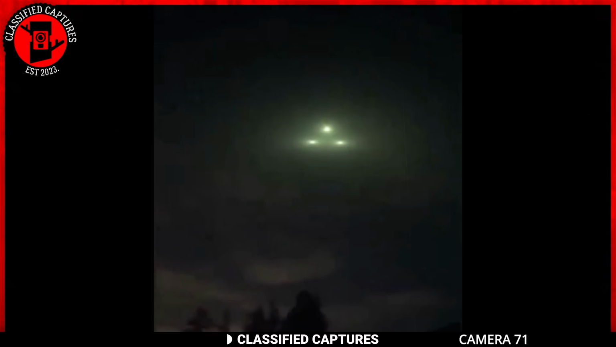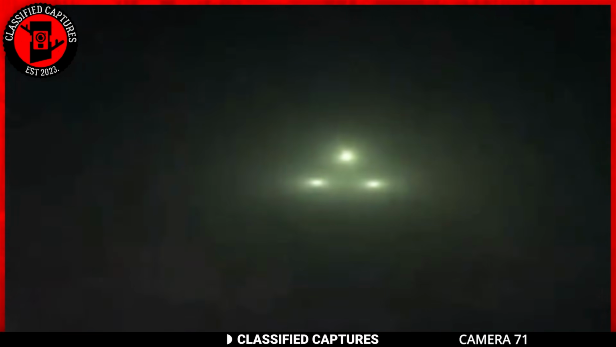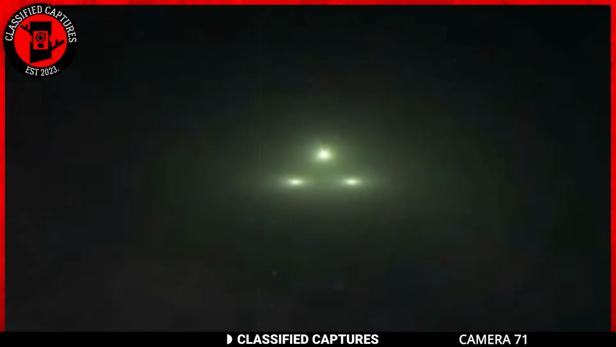What we have here is a video of a strange craft that was captured in the night sky. This craft is quite unusual as it has 3 lights arranged in a triangular shape. It was seen simply floating in the air without any apparent propulsion or movement. But how did this craft get there? It all started with a glowing orb.